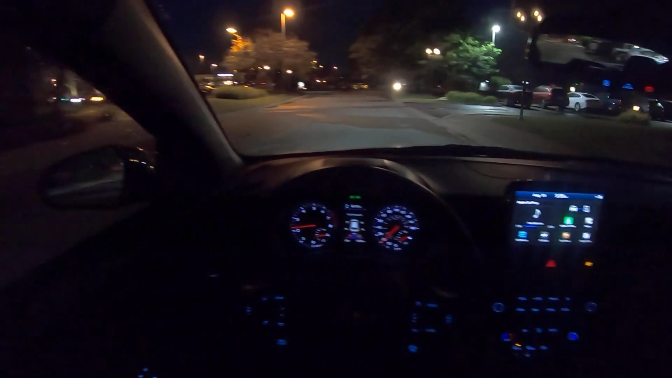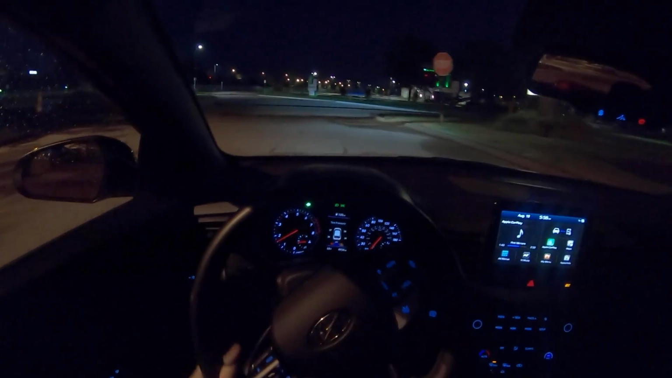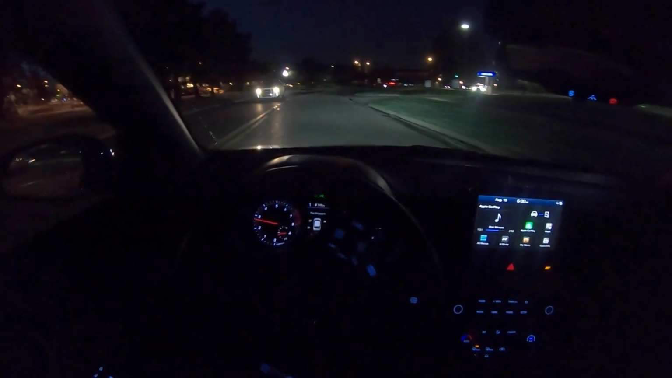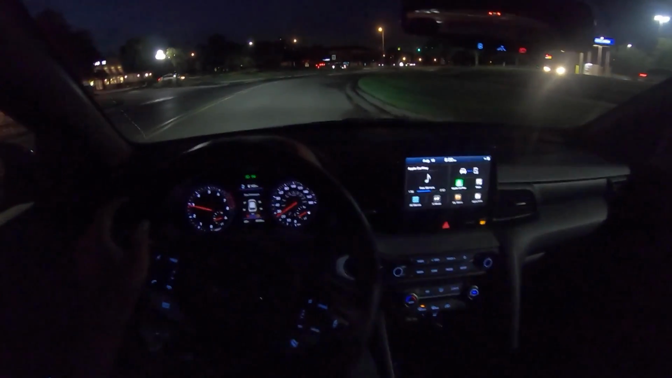So let's start with probably the most popular and most obvious comparison, the Civic Type-R. I don't have a ton of street miles in a Civic Type-R, but I have enough to get an idea and a feel for what it's like in comparison to this. As far as ride quality goes, the Type-R probably comes out ahead. It's a little bit softer, a little bit better damped overall.